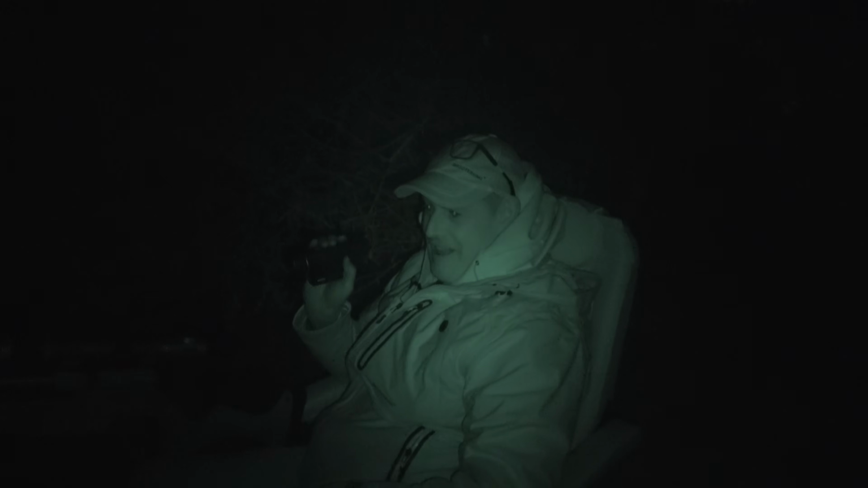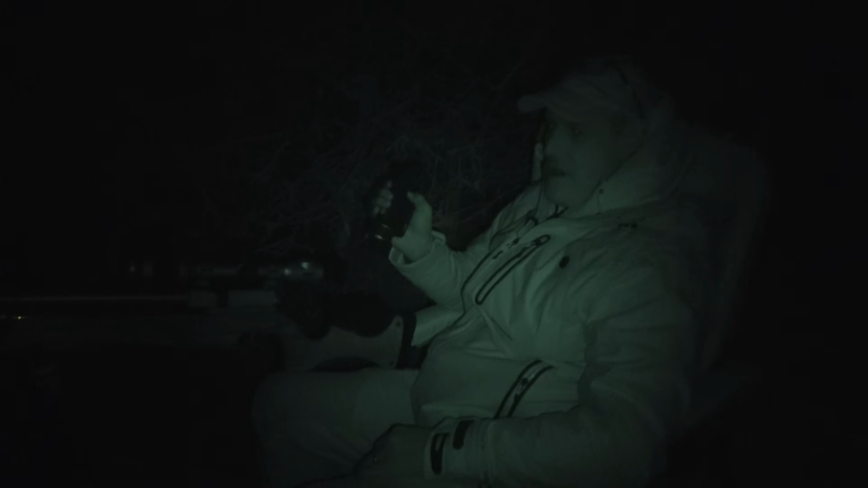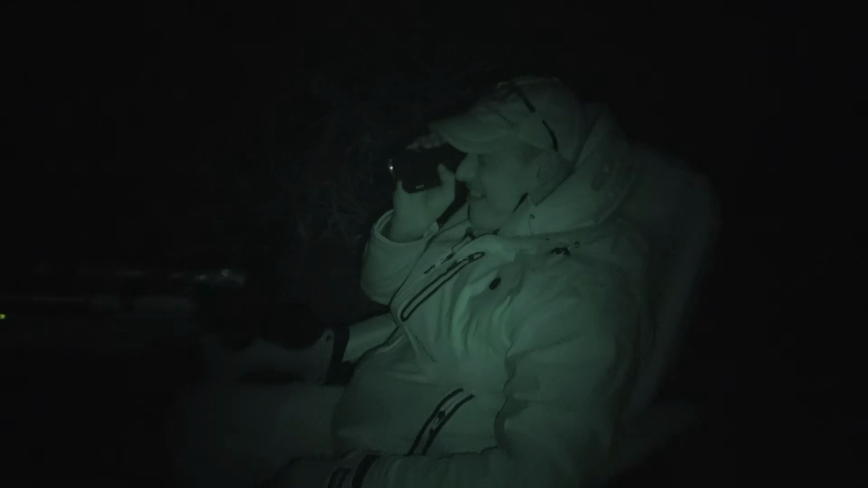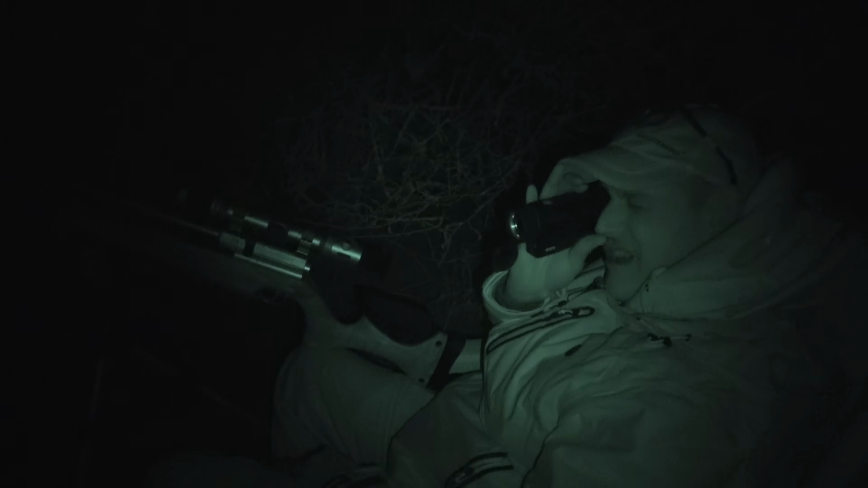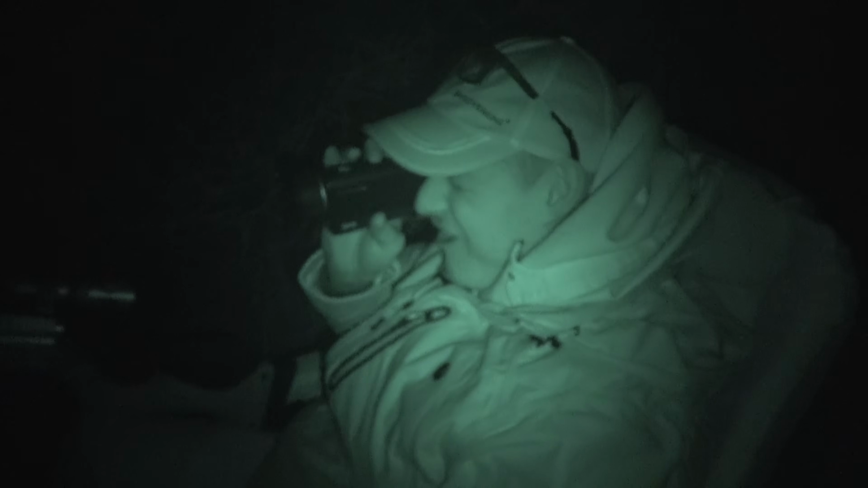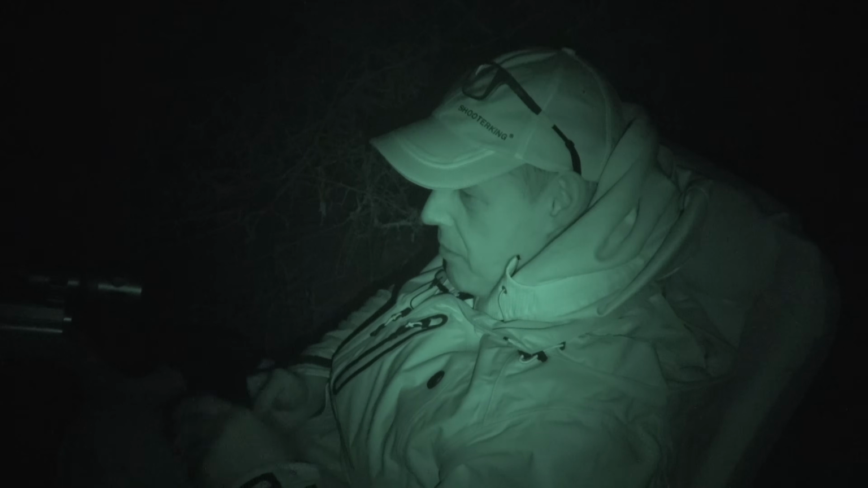This is very, very civilised shooting, this is. I'm used to laying on the ground in the prone position, which this time of year, you're going to get wet, you're going to get cold. I do sometimes use a mat to lay on, but I could get used to this. I'll sit here with my handheld spotter, just survey the area, and then when I see a possible target, I'll put the spotter down, switch over to the rifle.